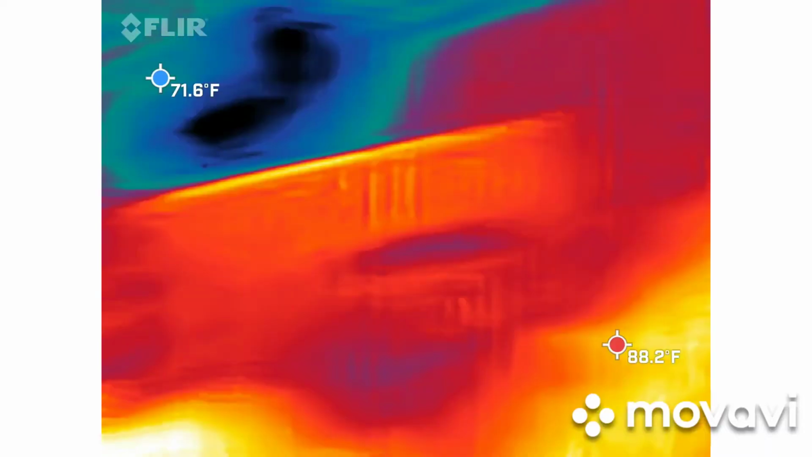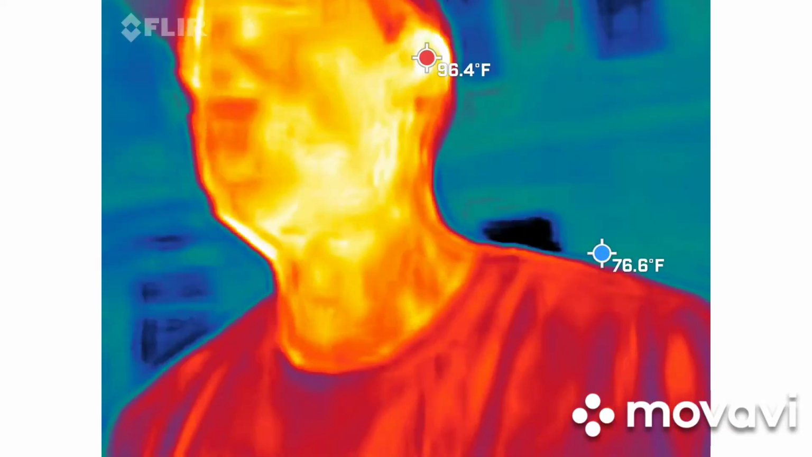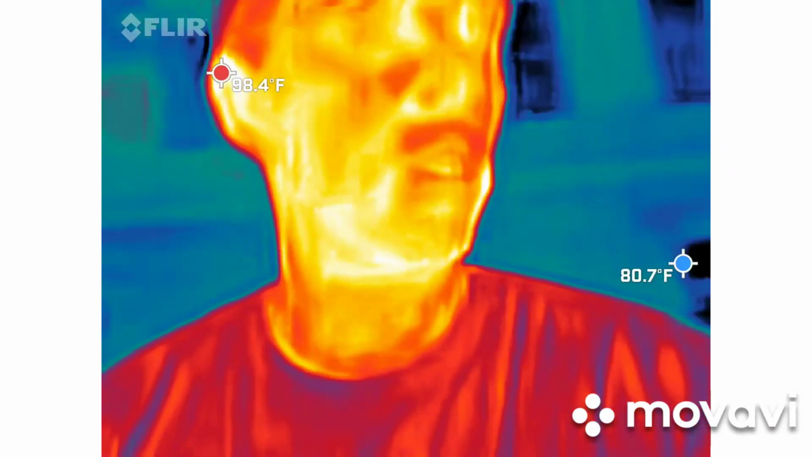This is the real deal. This is a thermal imaging camera used by mechanics and firemen. They use this on the daily with their job. I wanted the real deal. So with that said, you guys should all be able to see me in there, orange, red, and yellow.